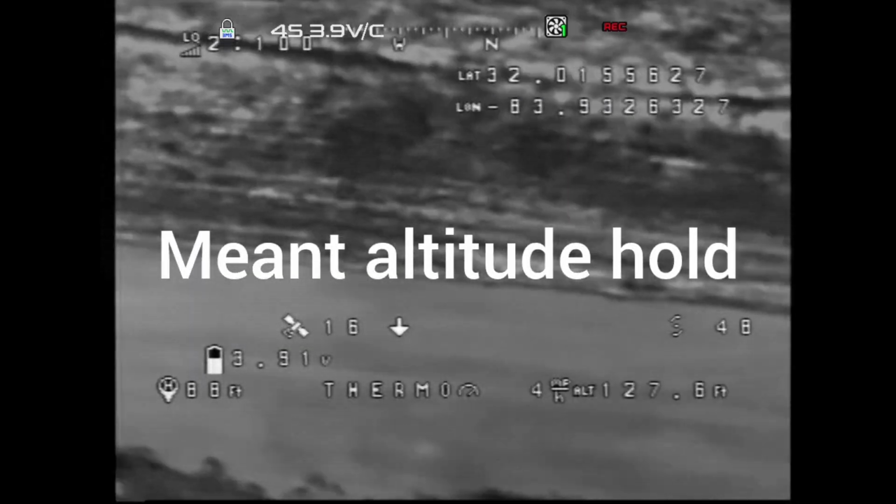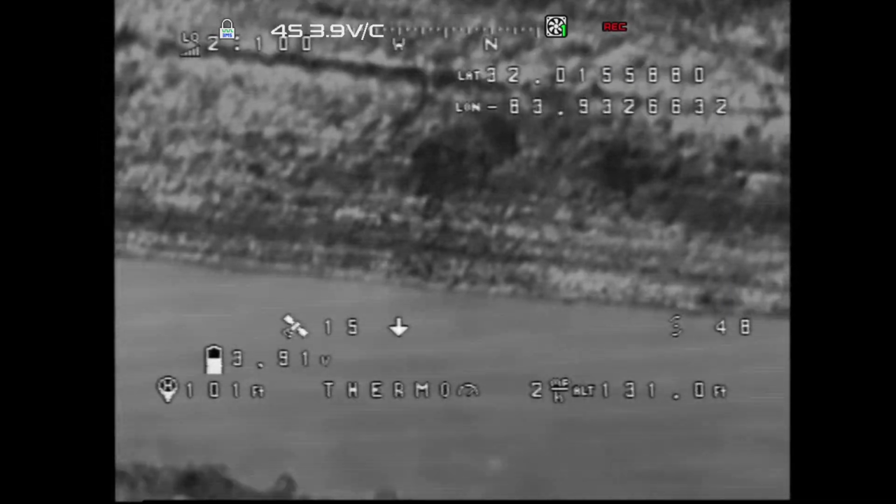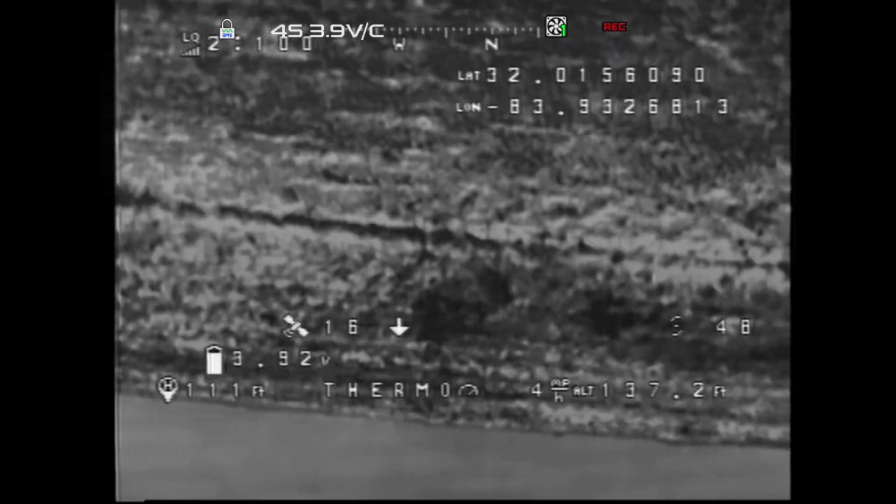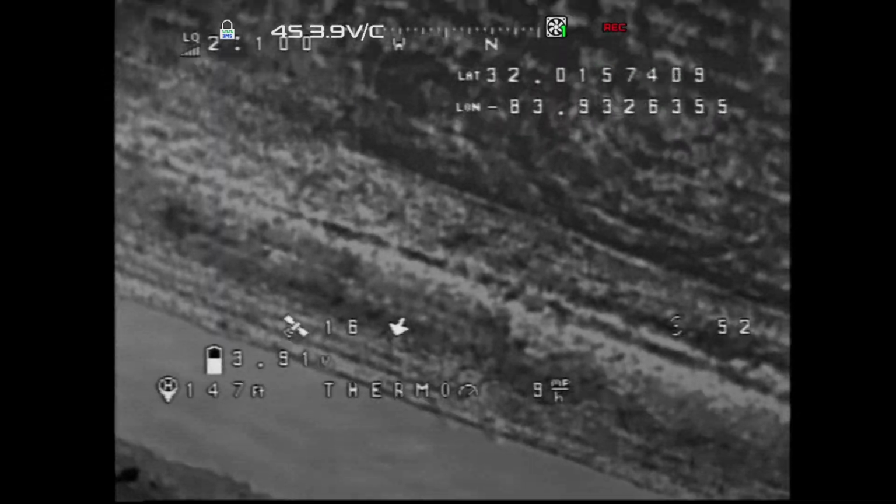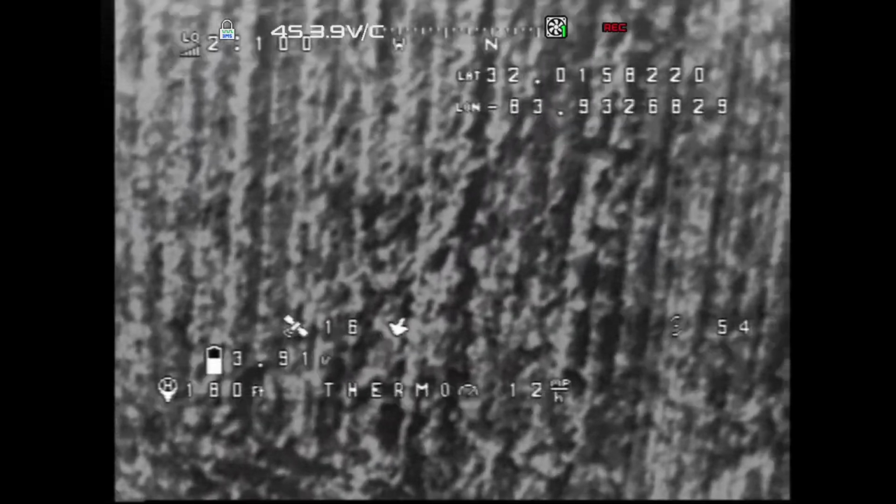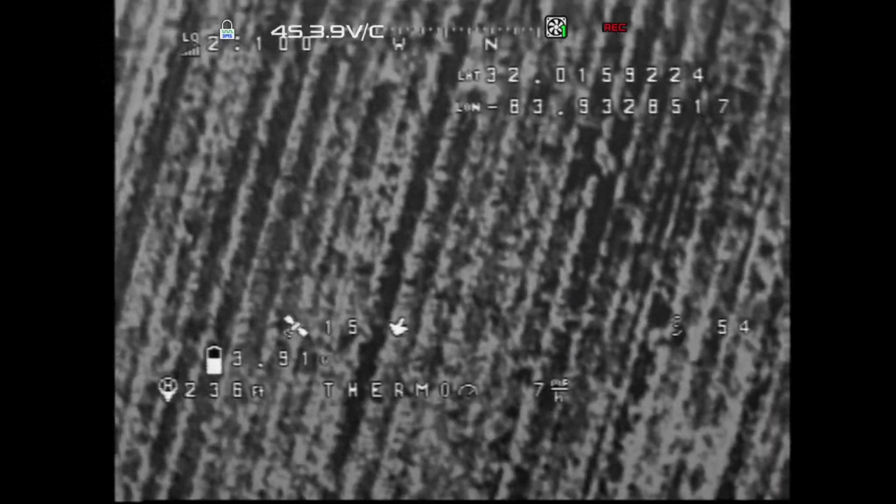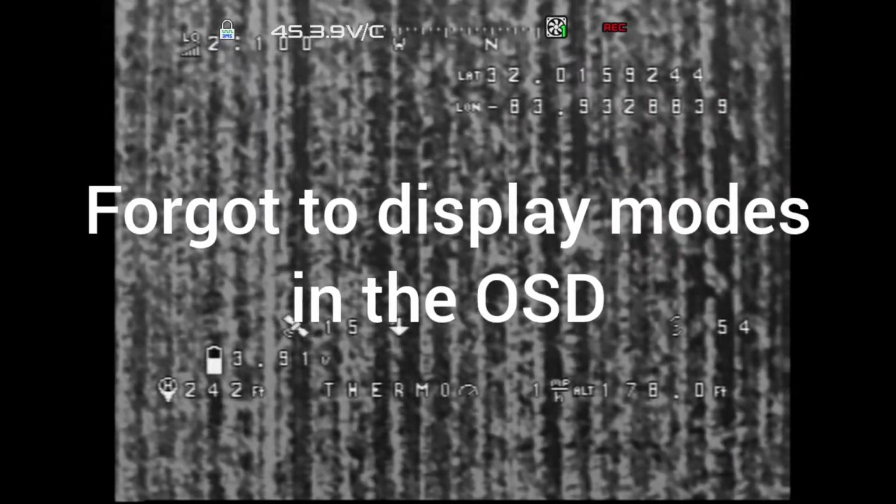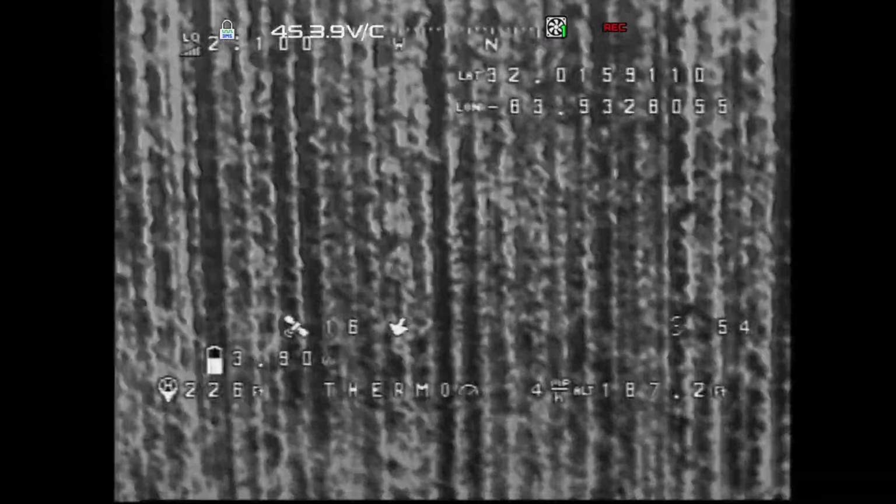I'm gonna try position hold. Get over in the field a little bit so it don't hit the road. Carry it on out. Can't tell if my compass is working.